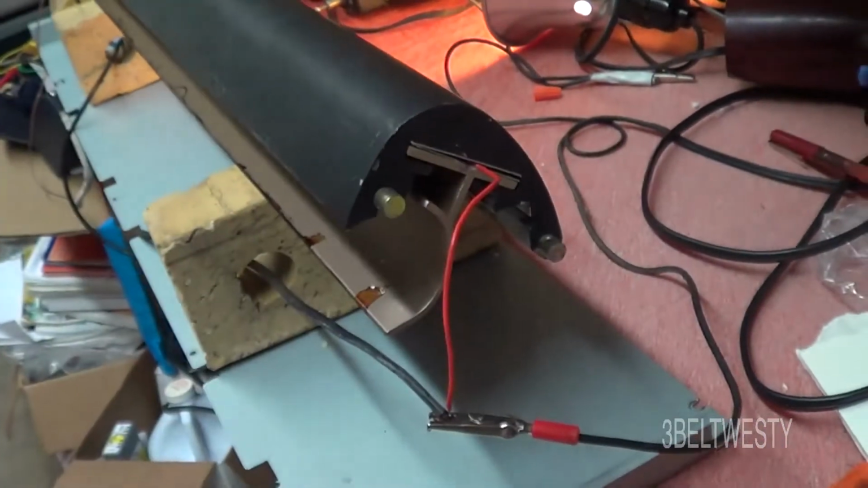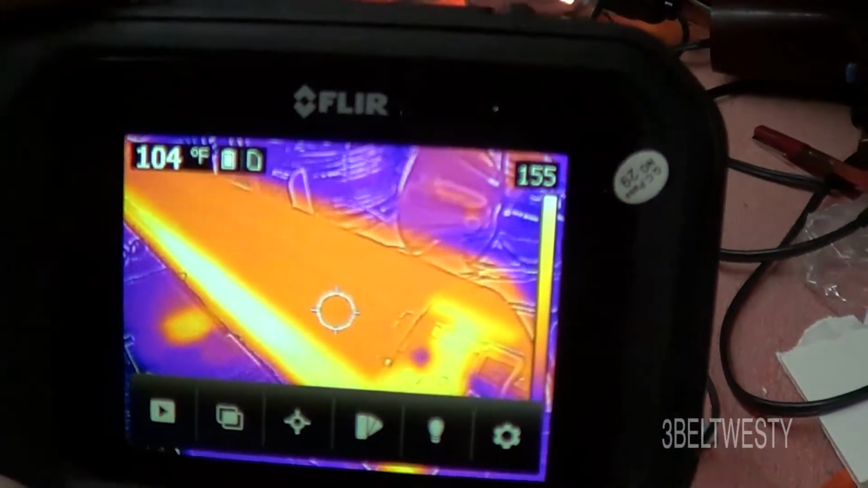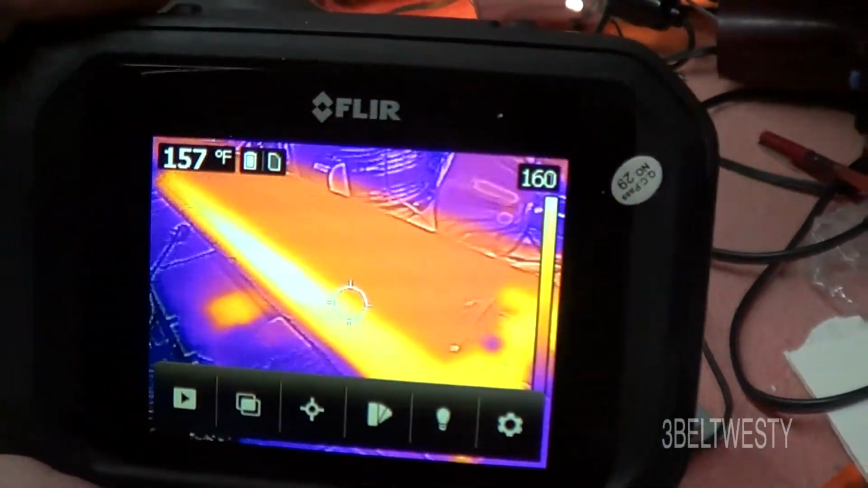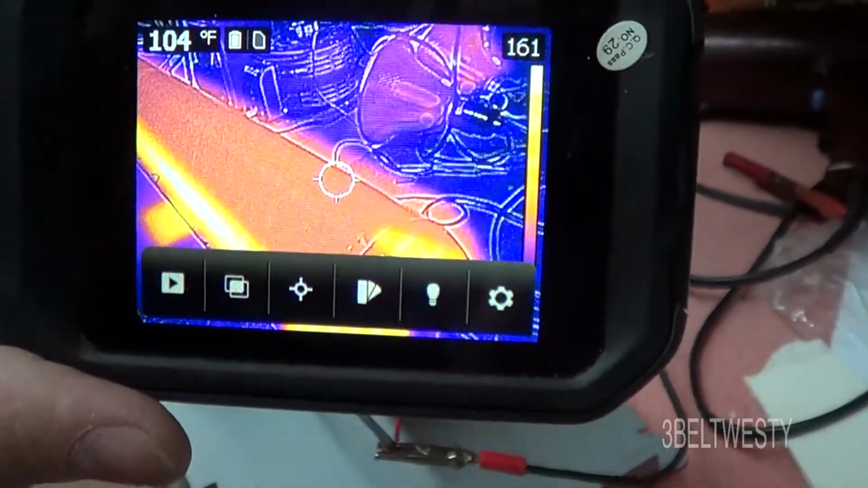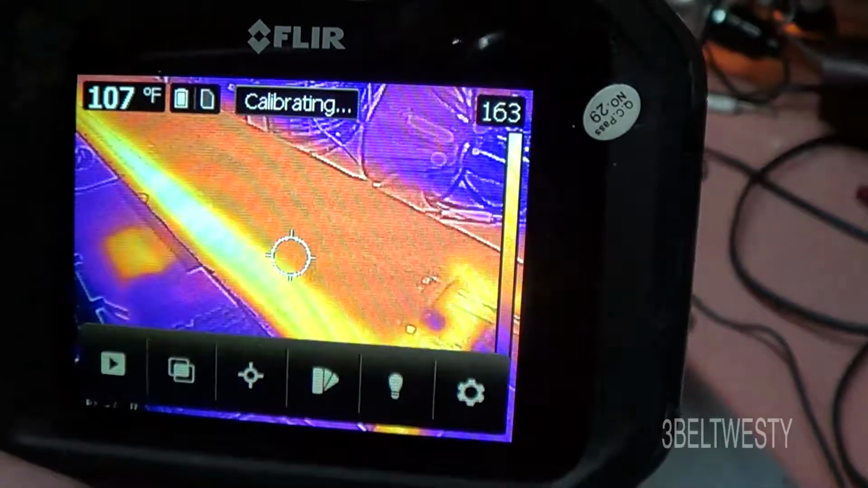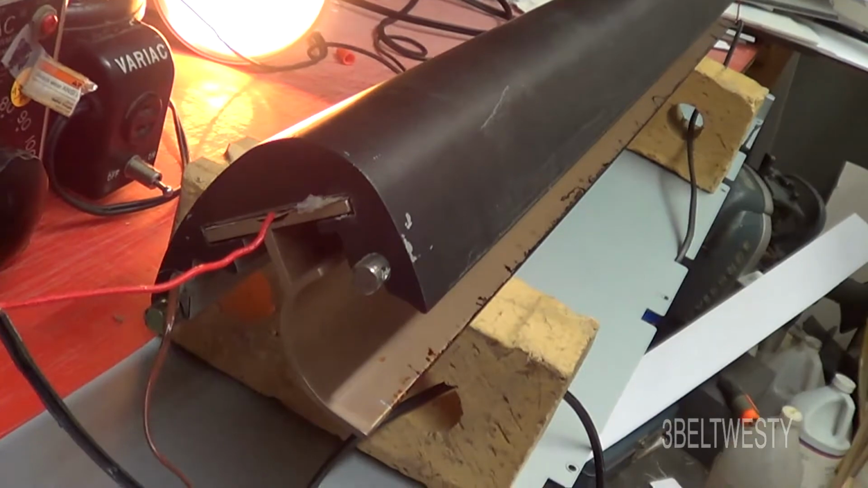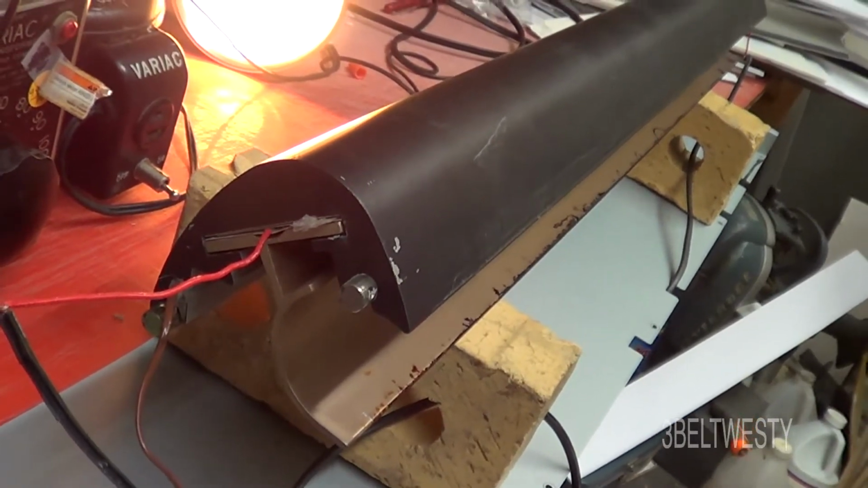Maybe the mass of the black piece is 3 times more. They're both anodized aluminum, but it's amazing there's a way different temperature difference on those. So I'm going to let this run for a while and see what happens. Over here in the thermistor, we're up to 11 ohms, and that's the probe that's up in there that comes with the stock laminator.